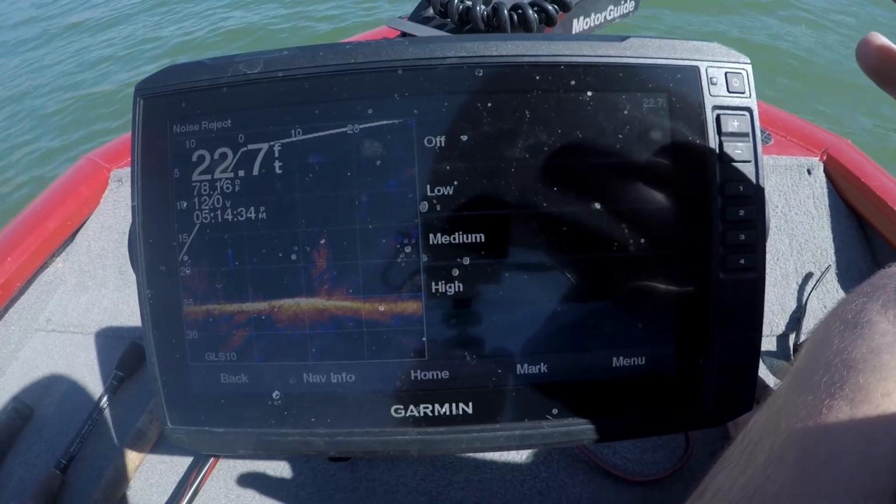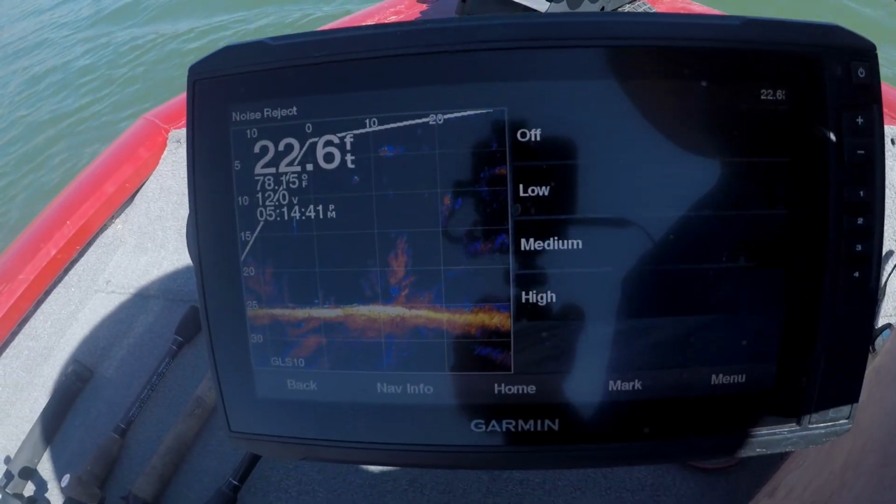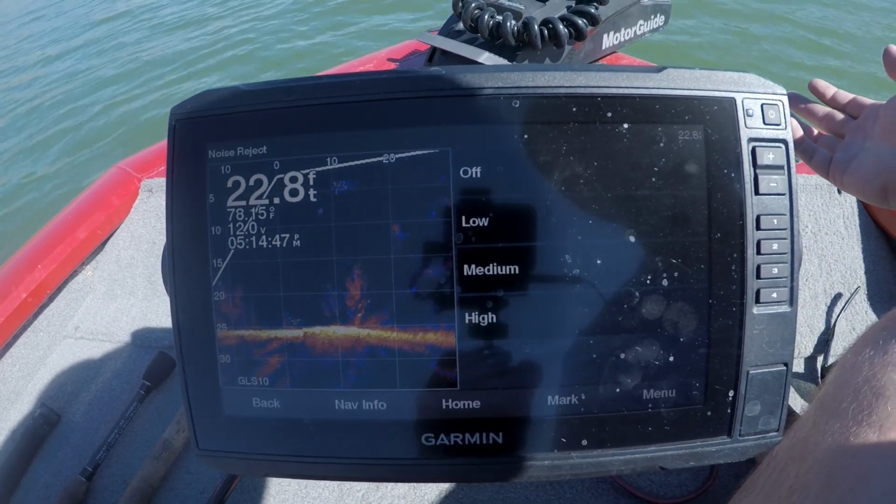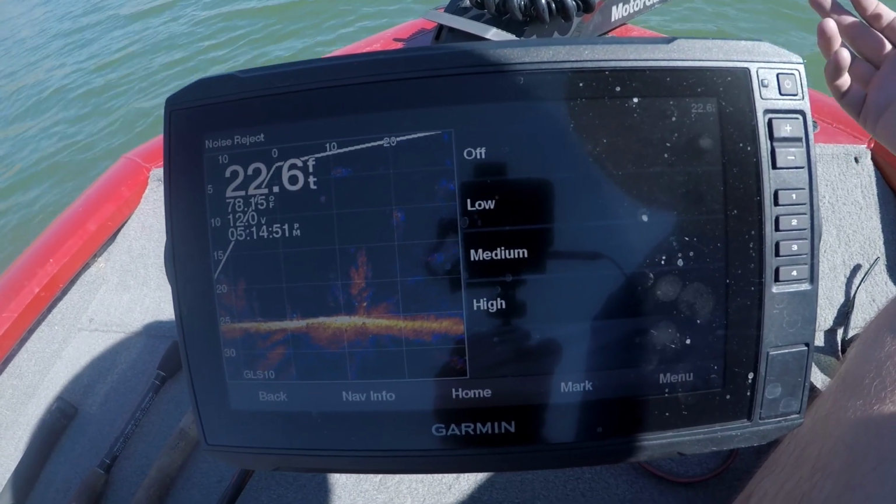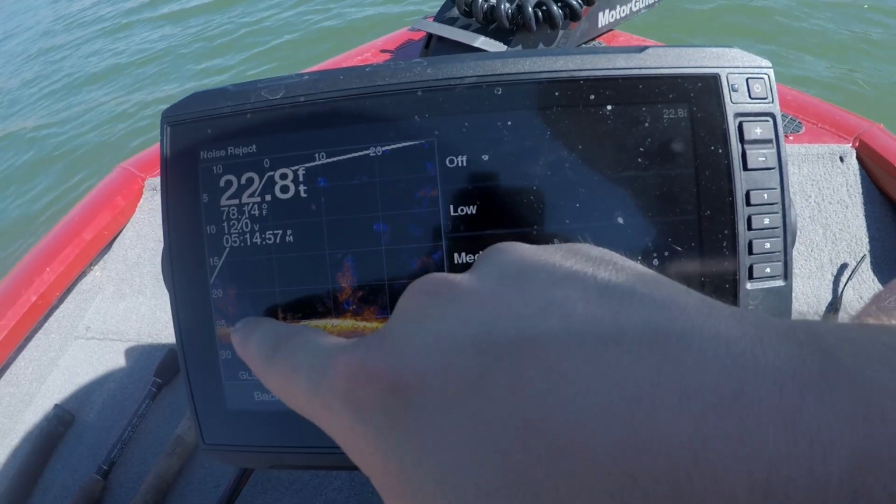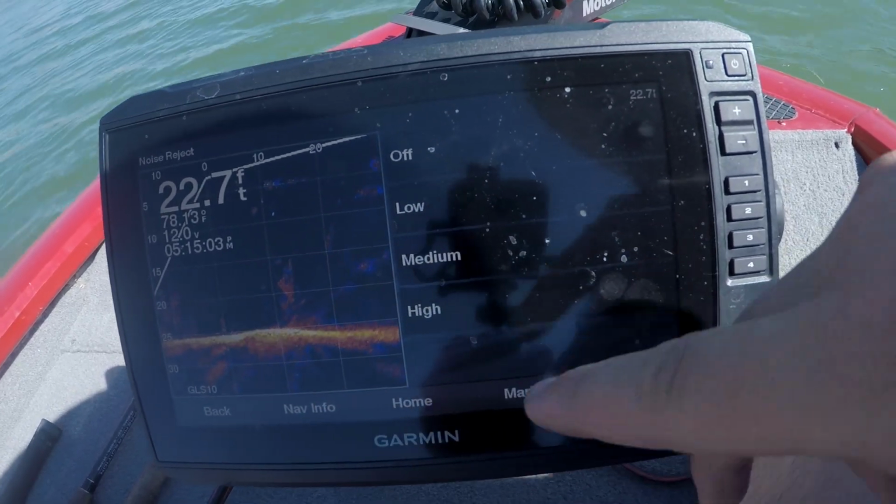The ghost tree is not really caused by anything that Garmin does with their unit. The ghost tree is caused by reflections from one of the 3 transducers and received by the other one because of hard bottom. So you see how hard my returns are here on the bottom? I actually have a very hard bottom. This lake actually is a very rocky lake, and it's not surprising to have the ghost tree here.